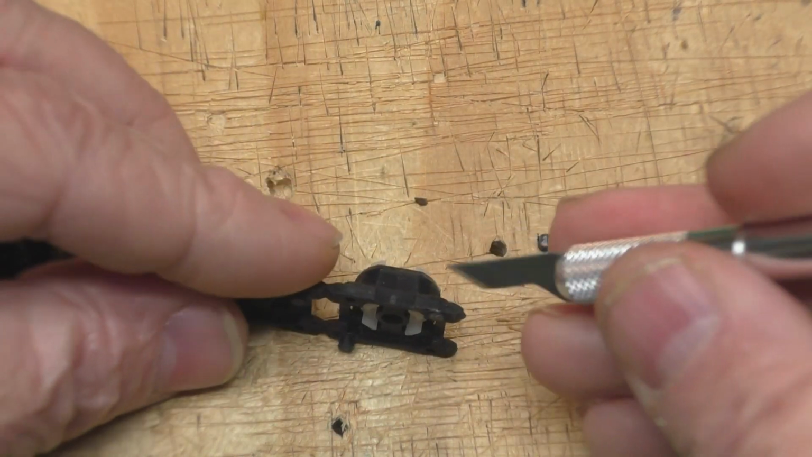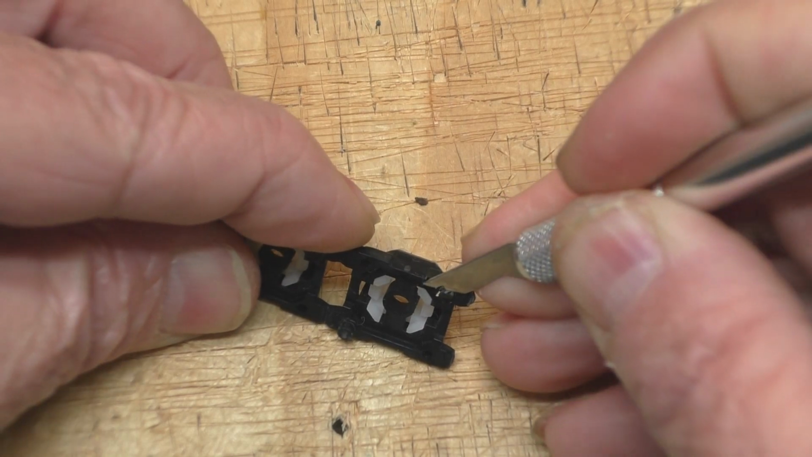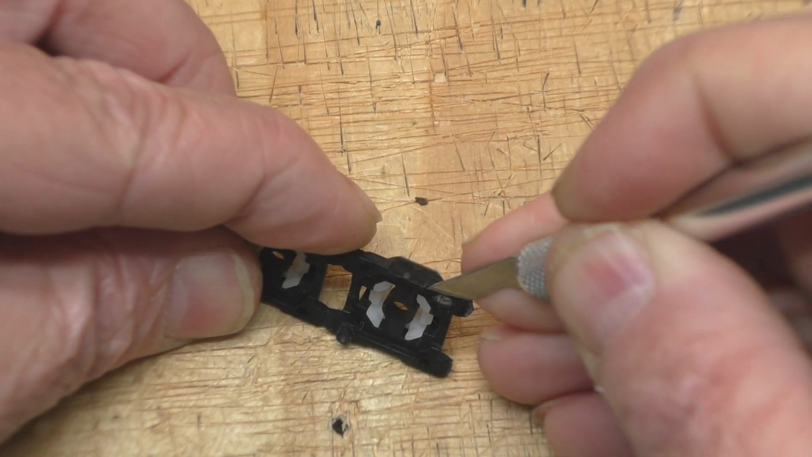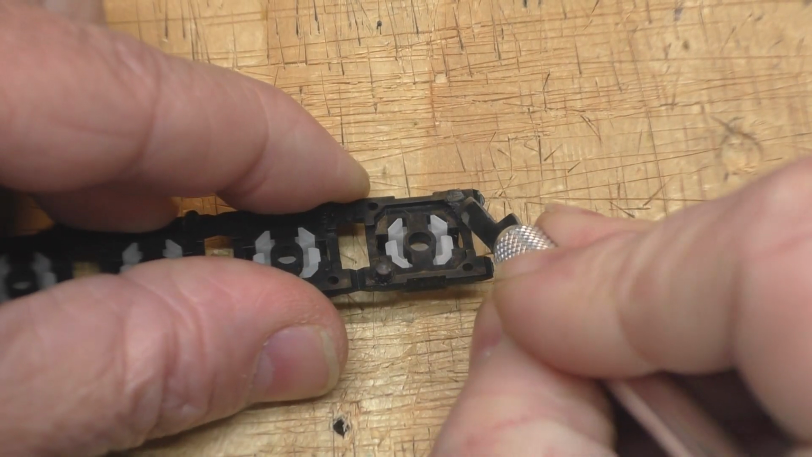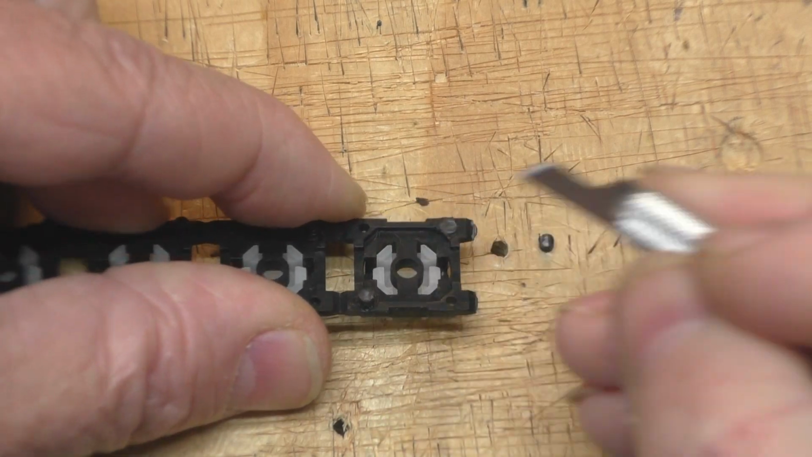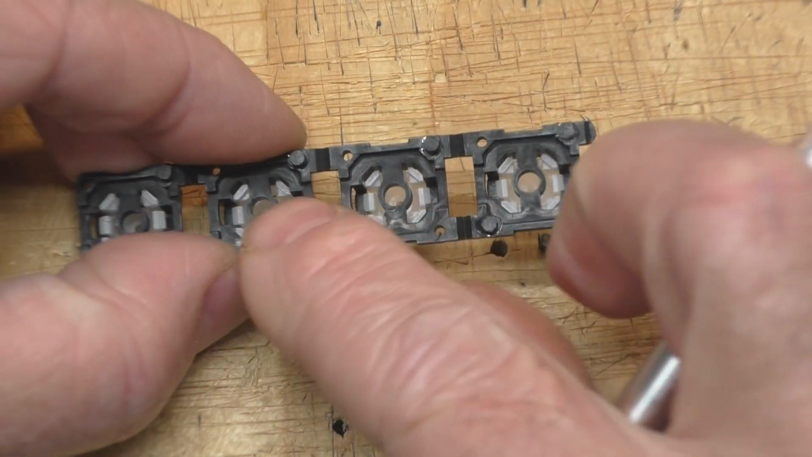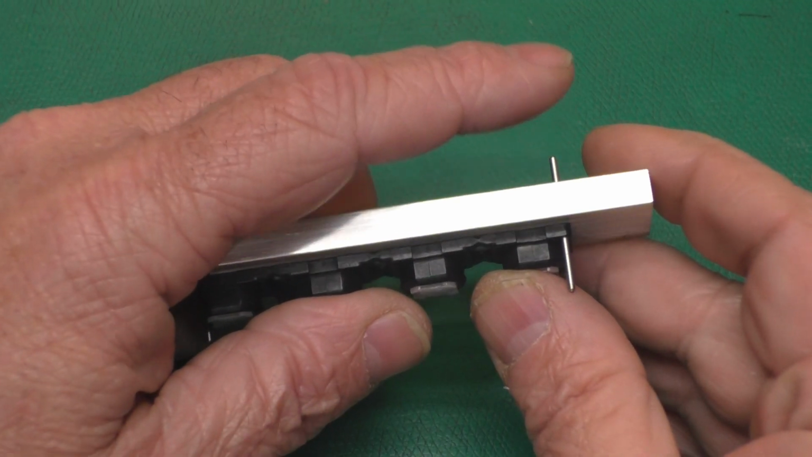And after you do that, you kind of need to go at it from the other side. Make sure you get it flush. And if it caused any flashing to go in this corner, just scrape that out of there. And then just do that for all of those. I got all the posts trimmed off.